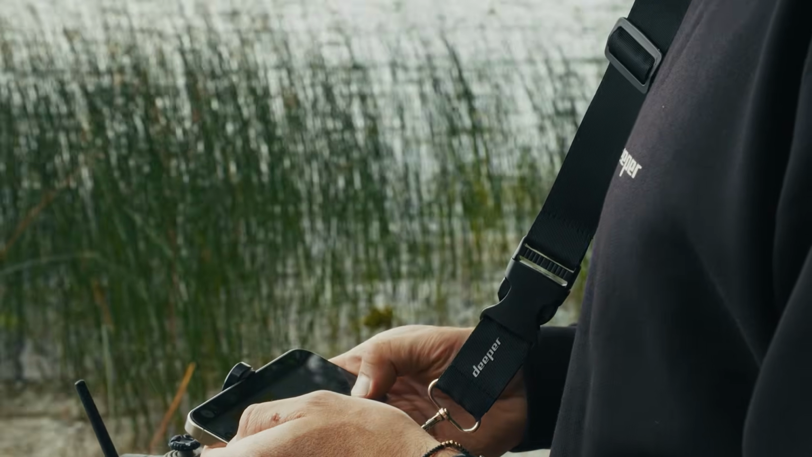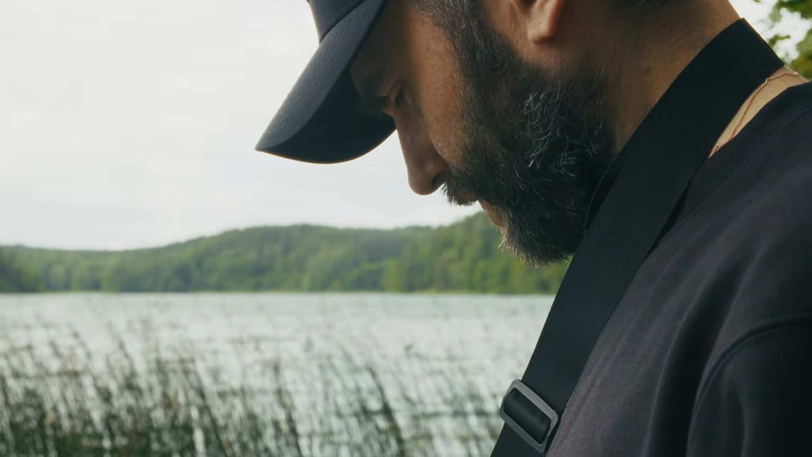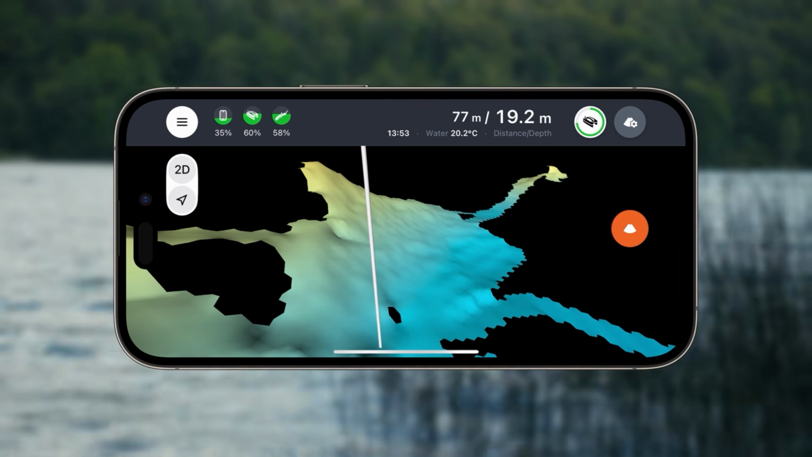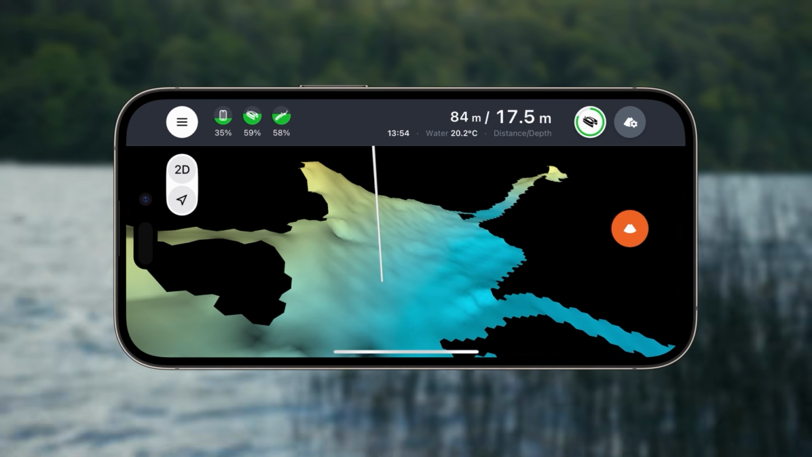The more you scan, the more structure you'll see, and the better you'll know where to send out the bait. Keep in mind that lakes with more underwater features and depth variation will result in more detailed 3D maps. Moreover, the more you scan over the same areas, the more detailed the map will become.